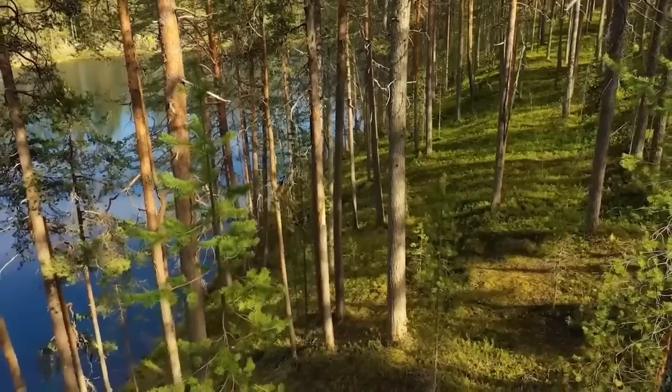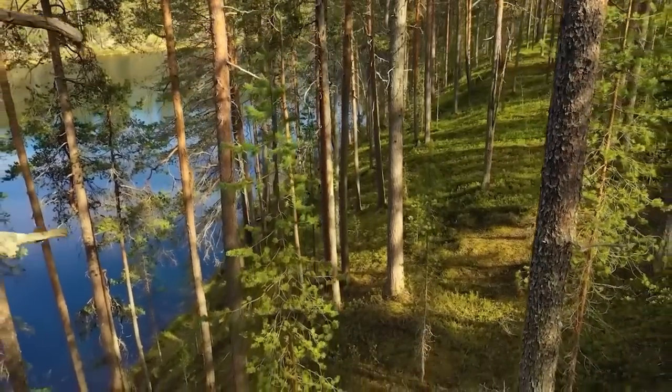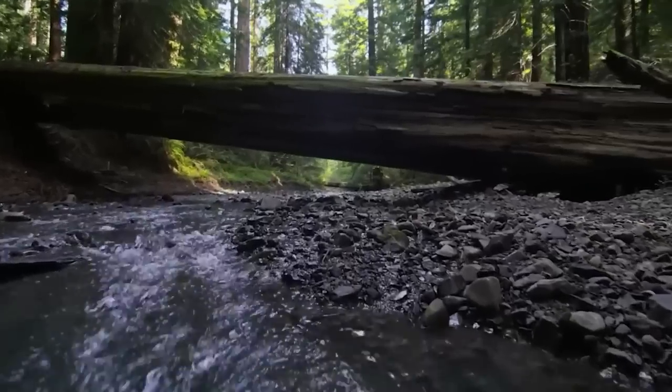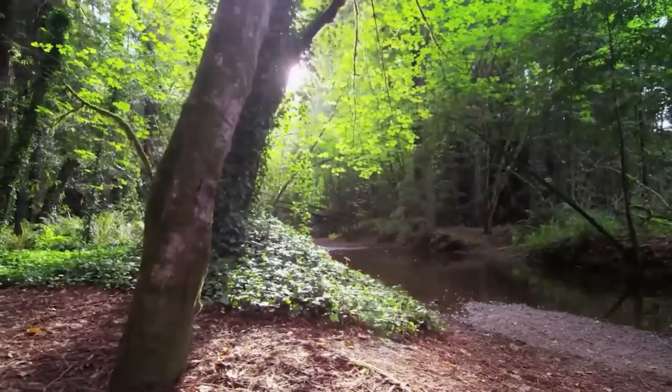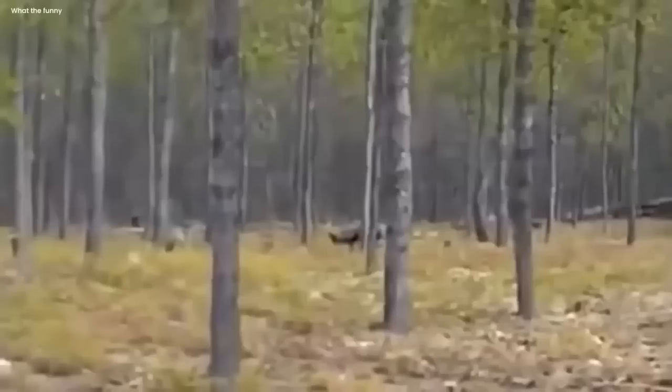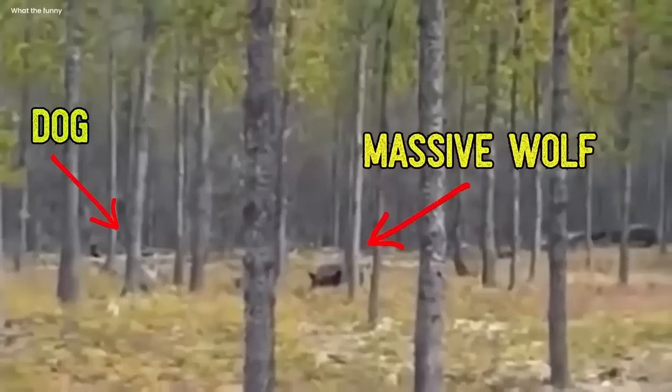Mysterious forest chase. In a quiet forest during the daytime, something strange happened, hidden from regular people watching. A camera unintentionally recorded a scene that would always be hard to explain. Among the twisted trees and rustling leaves, two mysterious creatures appeared, a single dog and a massive wolf, both eerie figures deep in the woods.